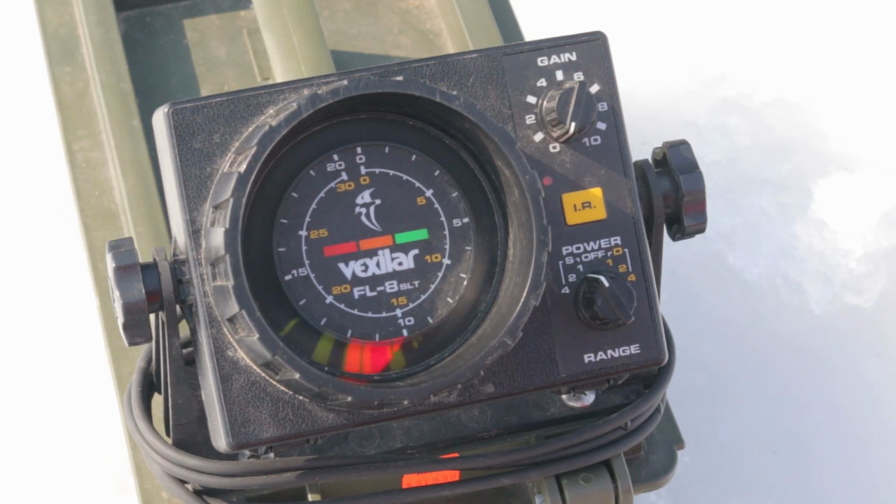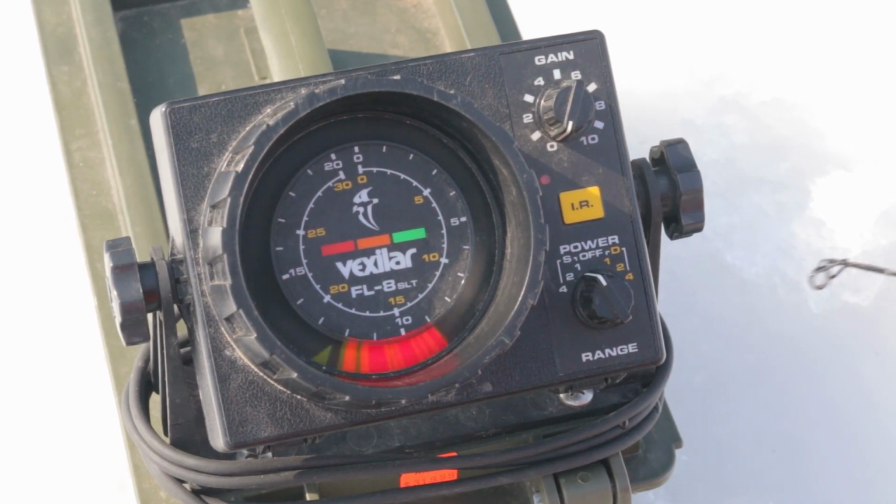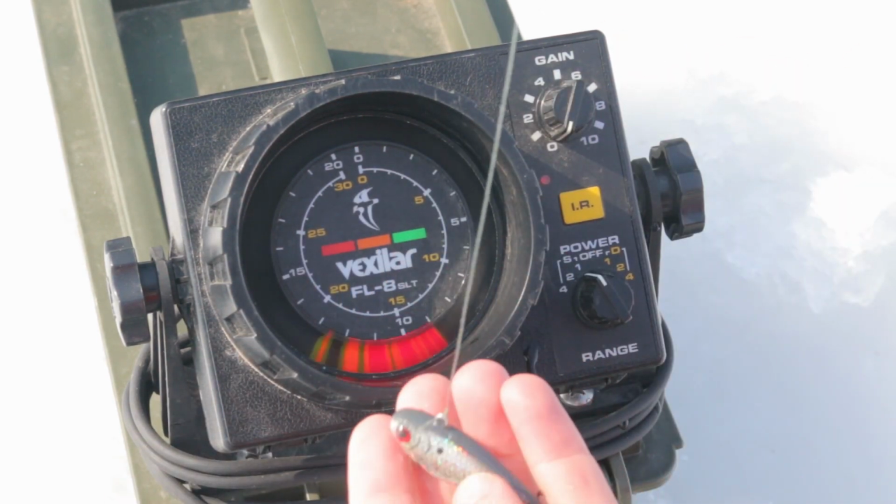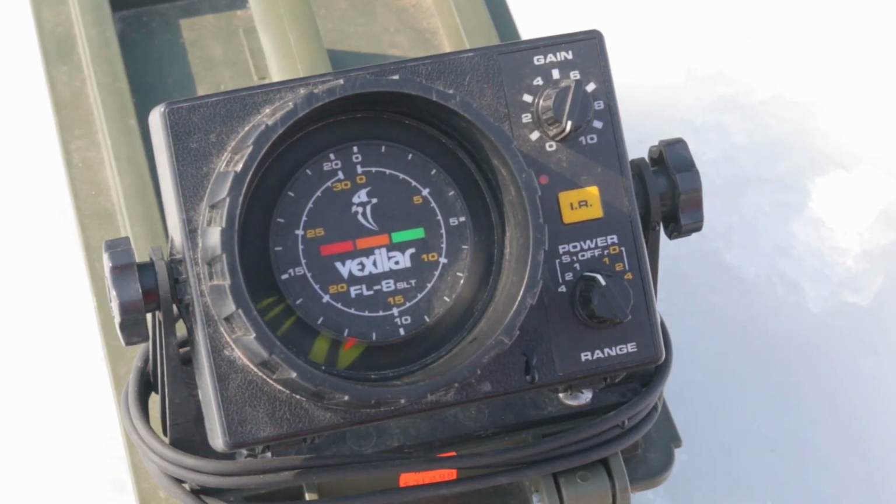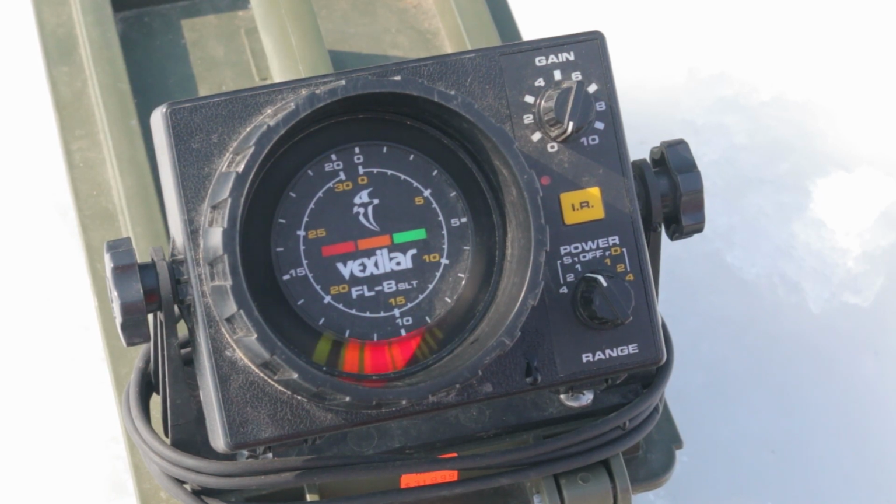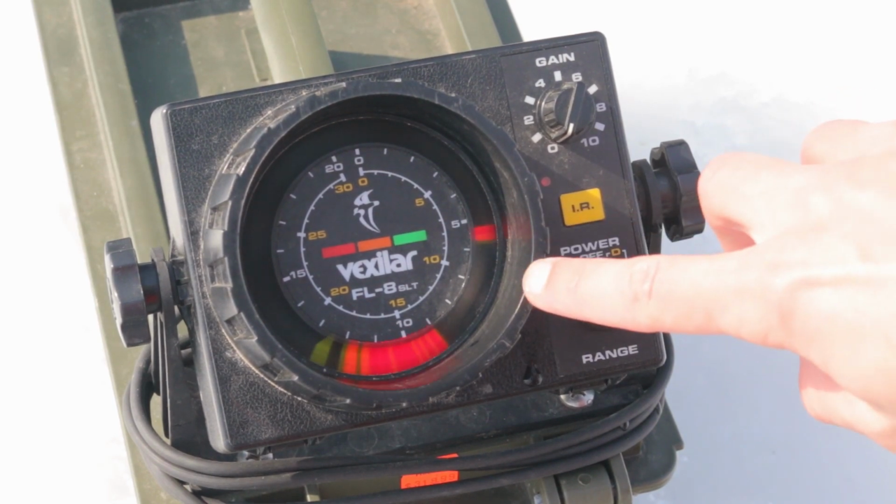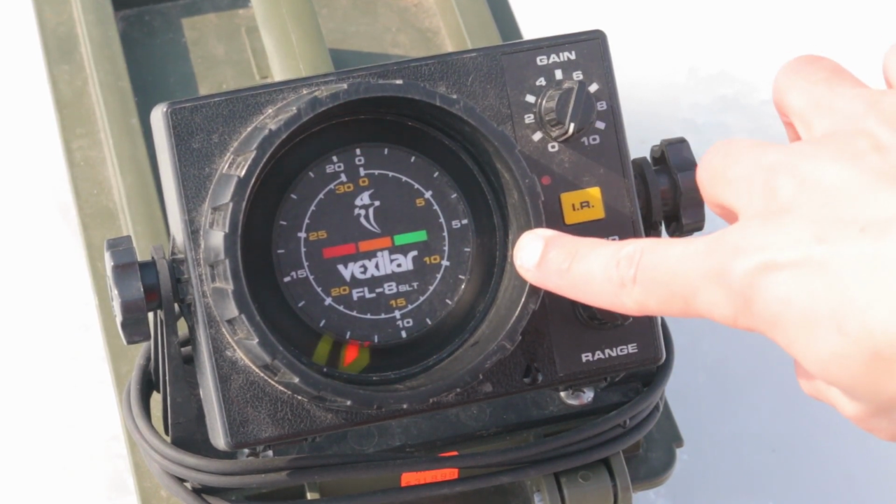Alright, so now let's go over how to read your actual lure. So, as you can see, I've got this little rattle bait on here. I drop it down there, and you guys will see it pop up on the screen. There it is, right in the middle right there. So as I move it up and down, you'll see it go up and down.